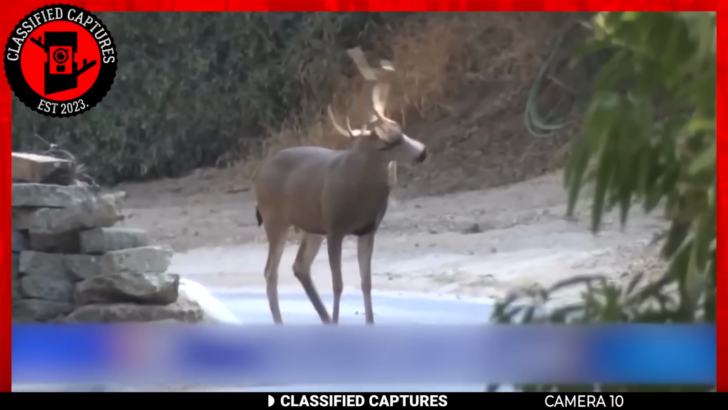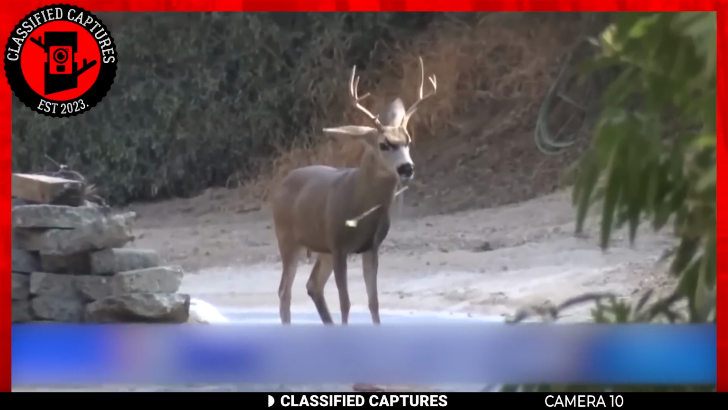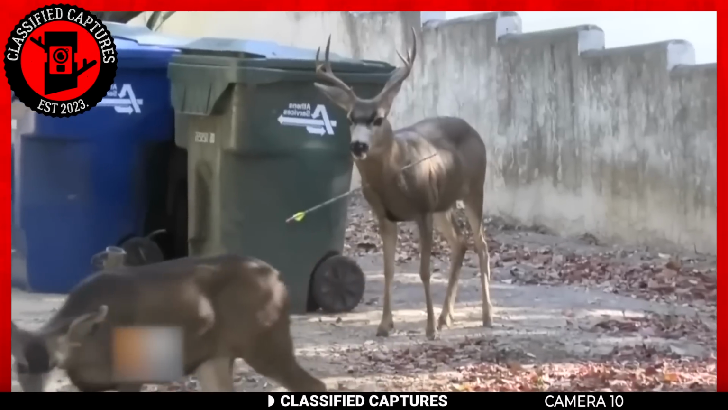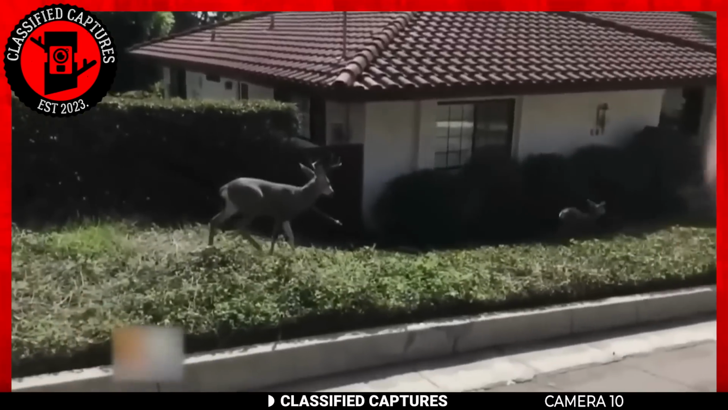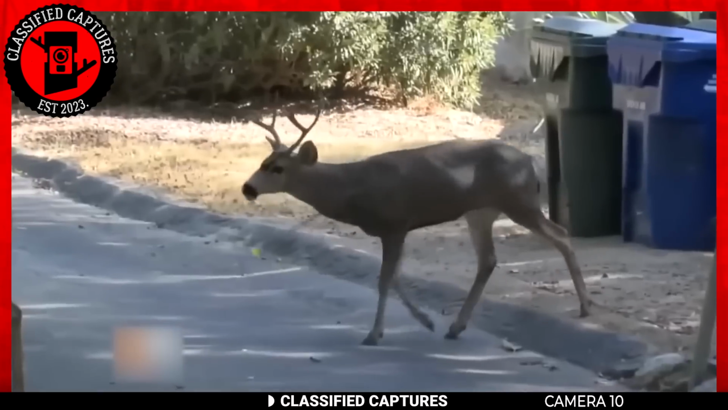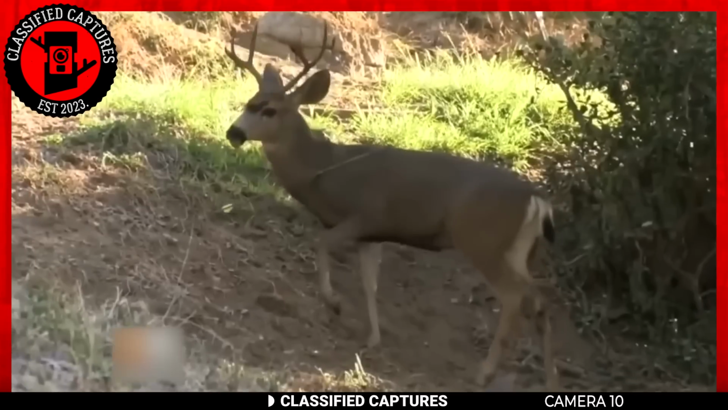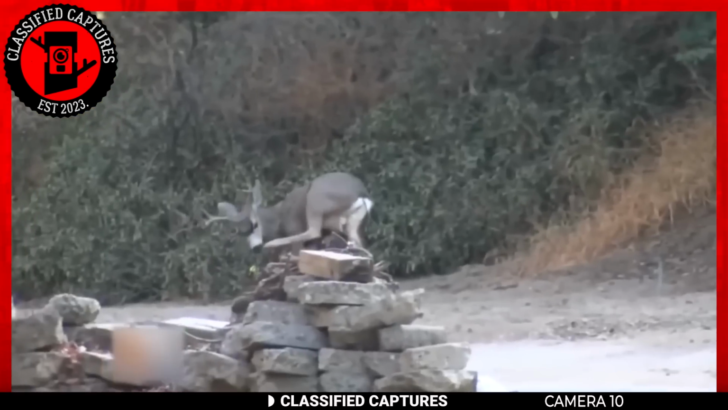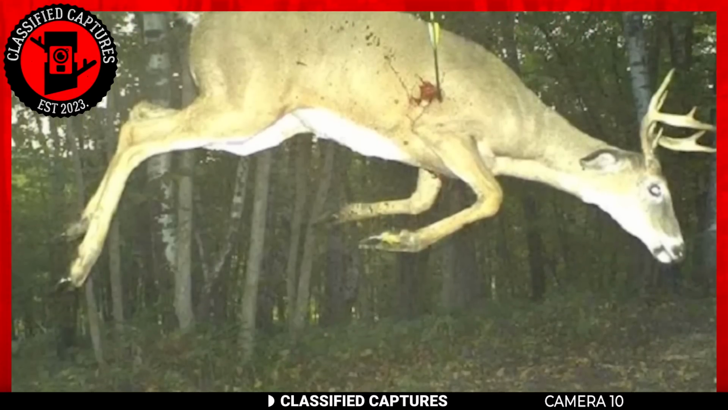Thankfully, the local authorities developed an interest in the case of the deer and tried to capture it several times after it became a local sensation. Try as they might, the deer remained elusive even with the arrow in its neck. Once they captured it, they determined it would be best to put it down for the sake of its overall quality of life. It's not the only situation to ever be recorded, though.